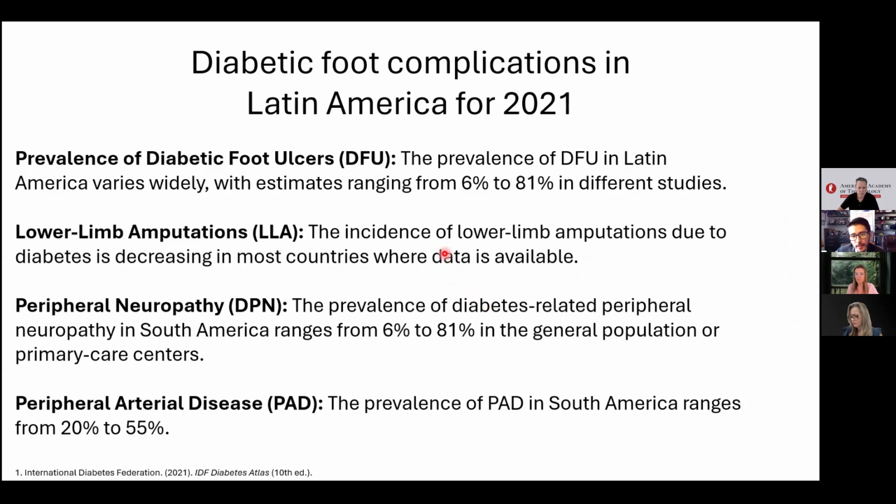How is the situation of diabetic foot ulcers in our region, at least in 2021, according to the International Diabetes Federation? It is estimated in a range of 6% to 81%, as different studies have detected in Latin America. About lower limb amputation, there are still no statistics leading to a particular number, but it is well known that it is not decreasing in our region.